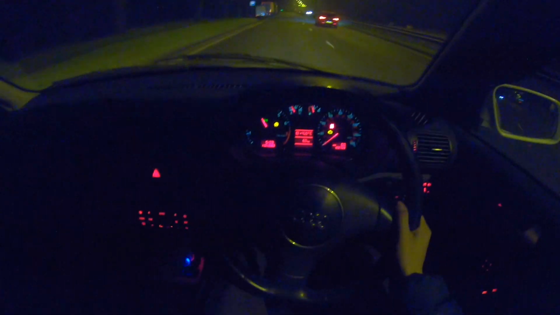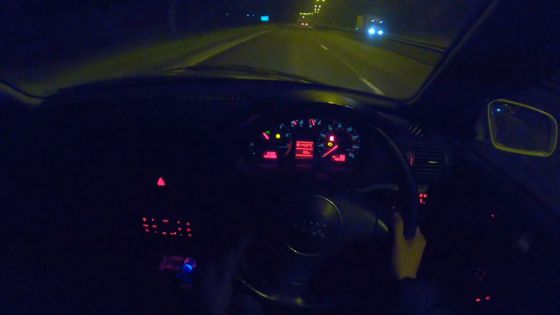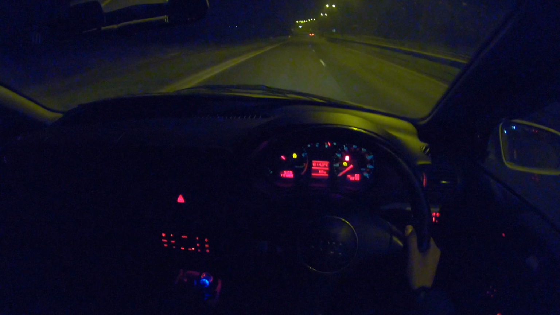Right, let's go pulling bars. It's pretty good, isn't it? And if I go into fourth gear, see how the car pulls now in fourth gear. Because honestly, the clutch does slip for fifth gear. It's going.